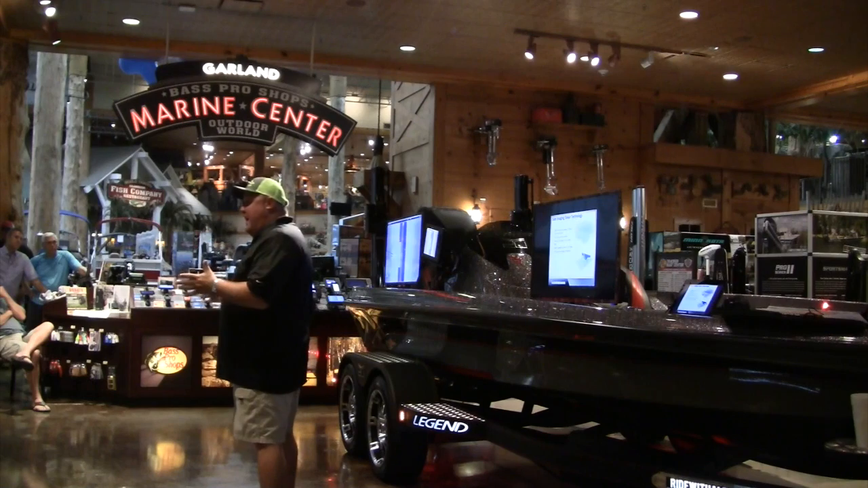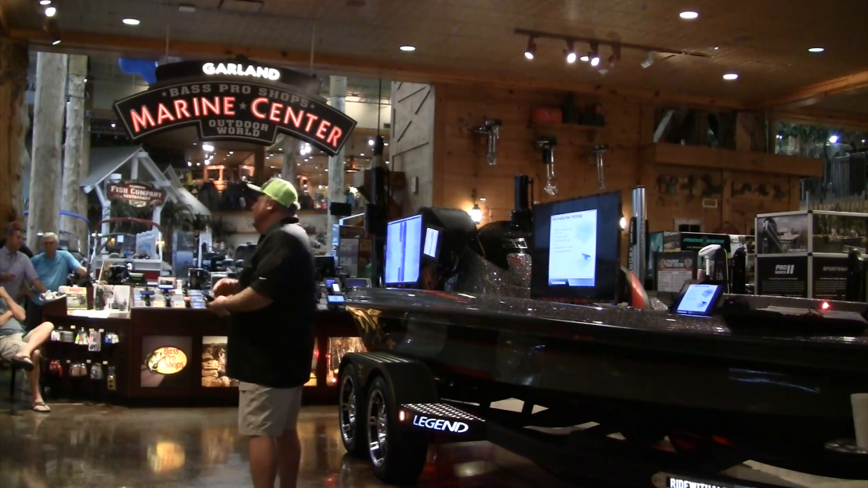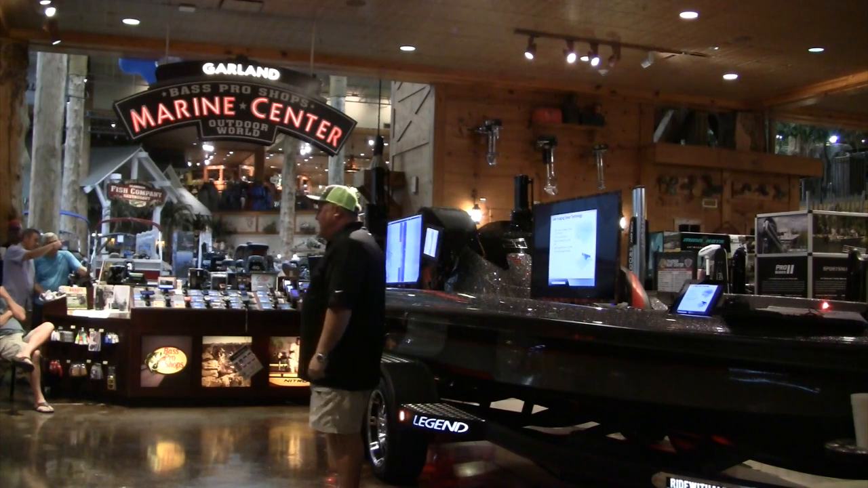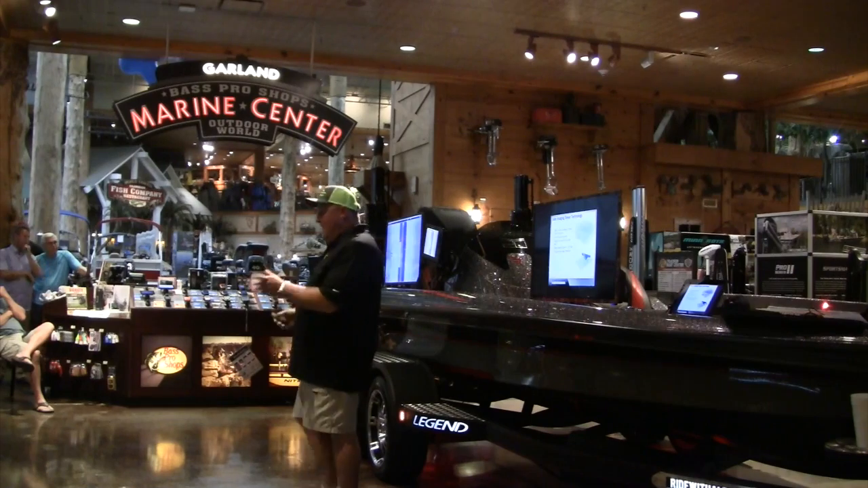On most graphs, you want to set the screen speed to your idle boat speed, correct? So if your boat speed is 3 miles an hour, you set your screen speed to 3 miles an hour. The best picture is going to be in slowest idle, straight up forward. Okay? So how did I do this?